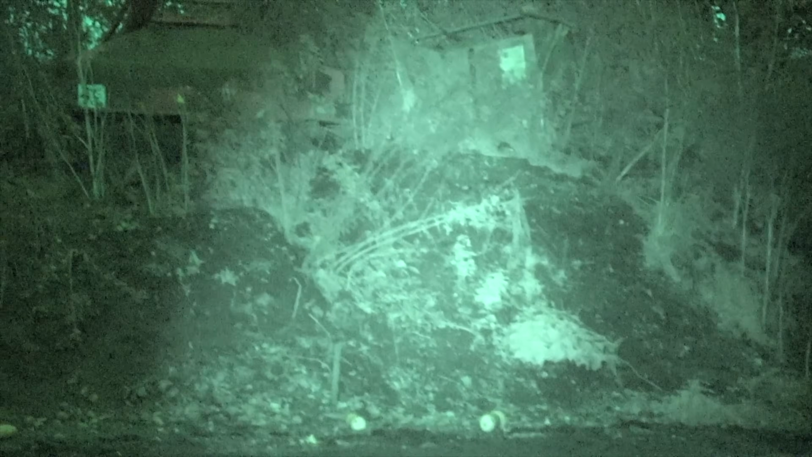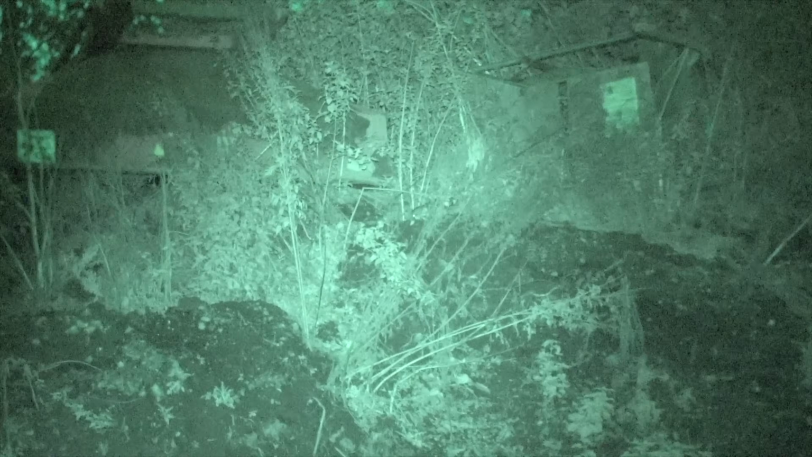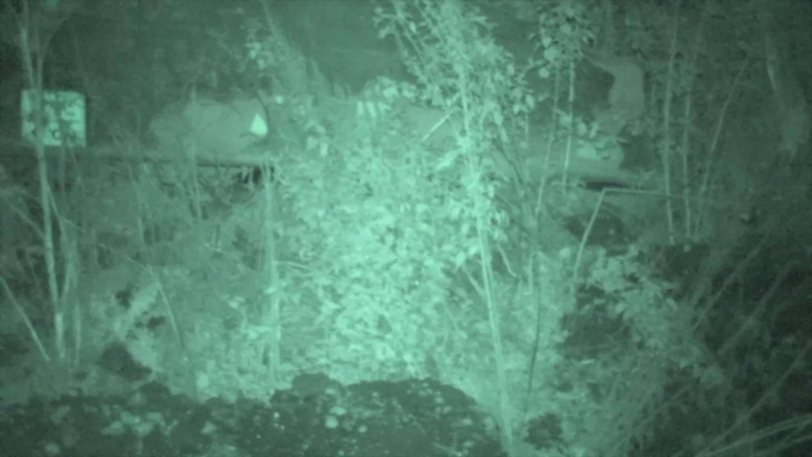So what you find at... Oh, there you go, on the back. On the bank? Yeah. Oh, great shot. Get out on film? Yeah, boy. That was a good shot.